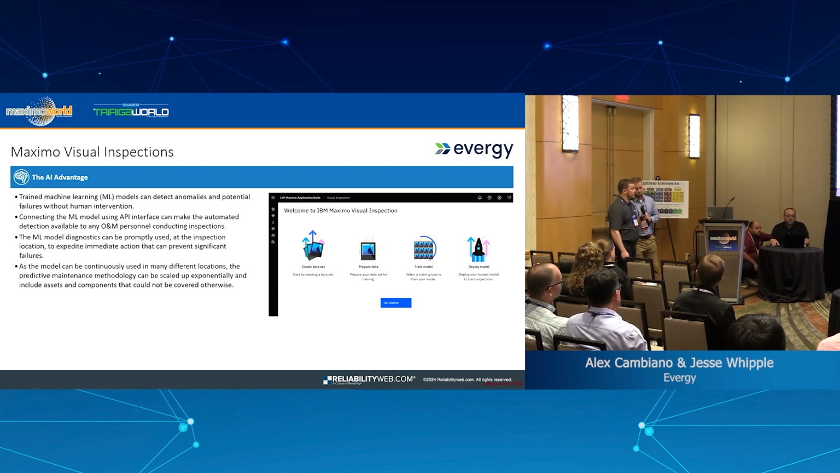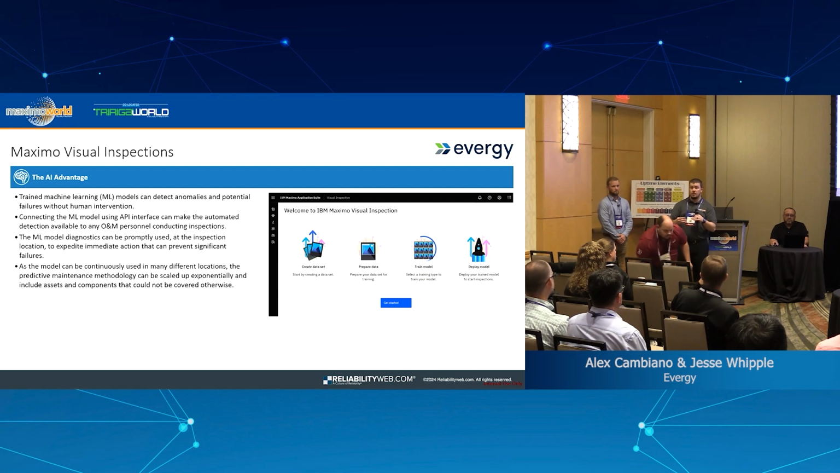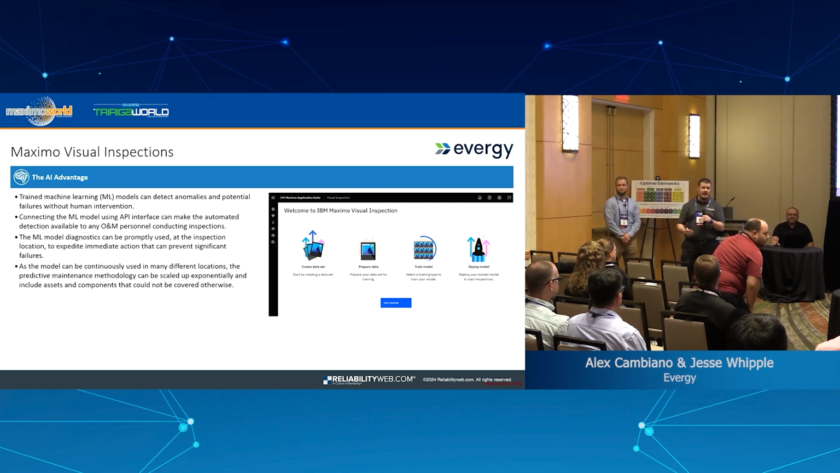So I think this one's back to me. Basically what we're looking to do with our machine learning model, within the Maximo Visual Inspection application under the MAS suite, is essentially train a model that can ingest these pictures that we take with an IR camera and take some of the guesswork away from the technician who is trained in infrared thermography today. Take some of that guesswork away from them having to analyze, is this a priority 1 hotspot?